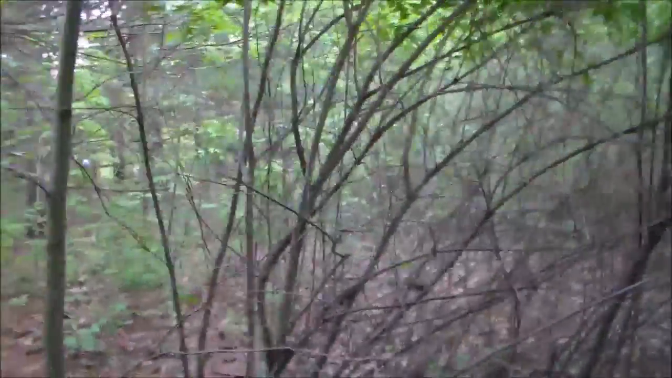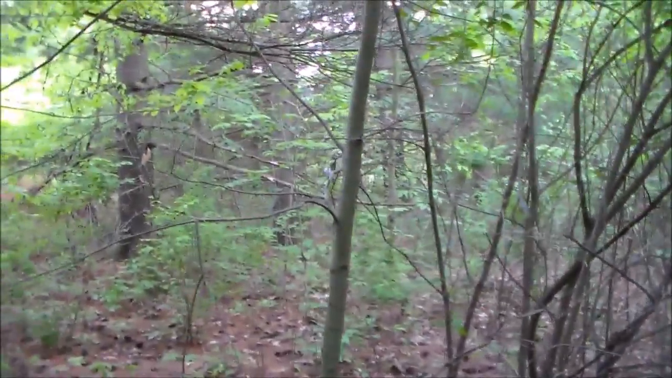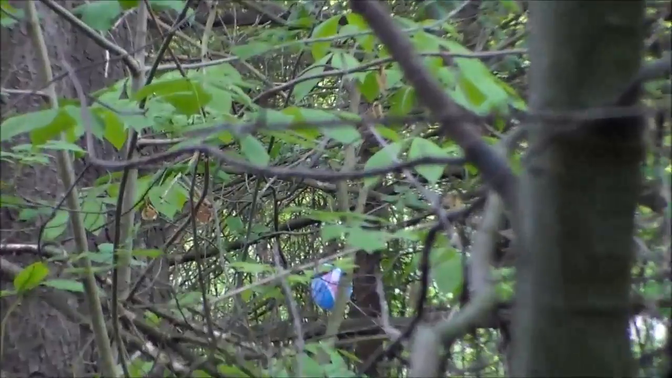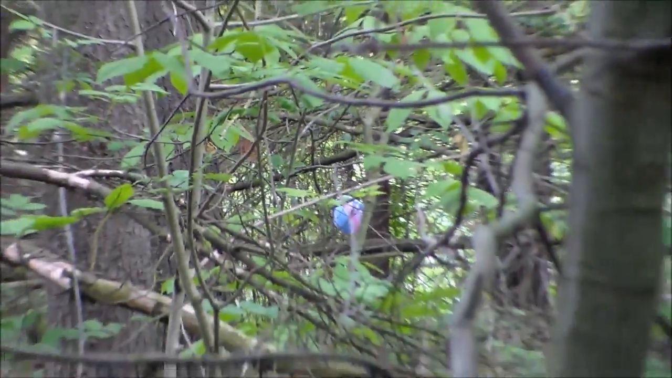For some reason the frogs are going crazy. So you can see the balloon way over here.